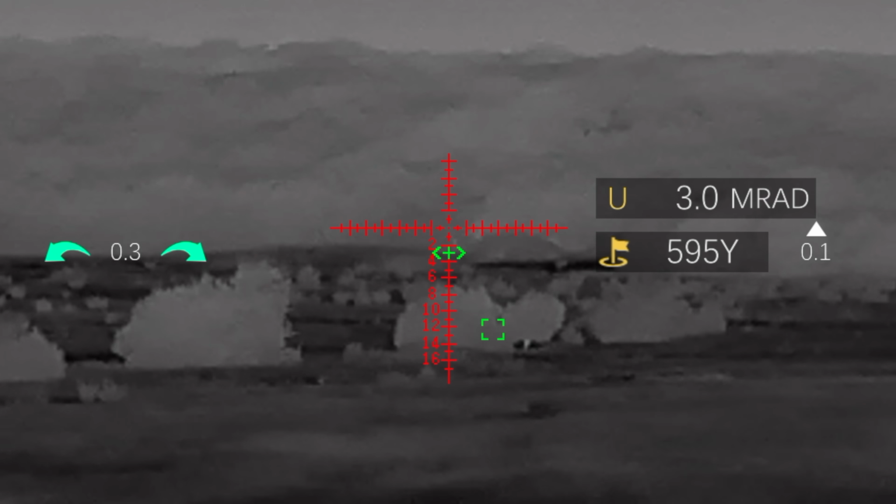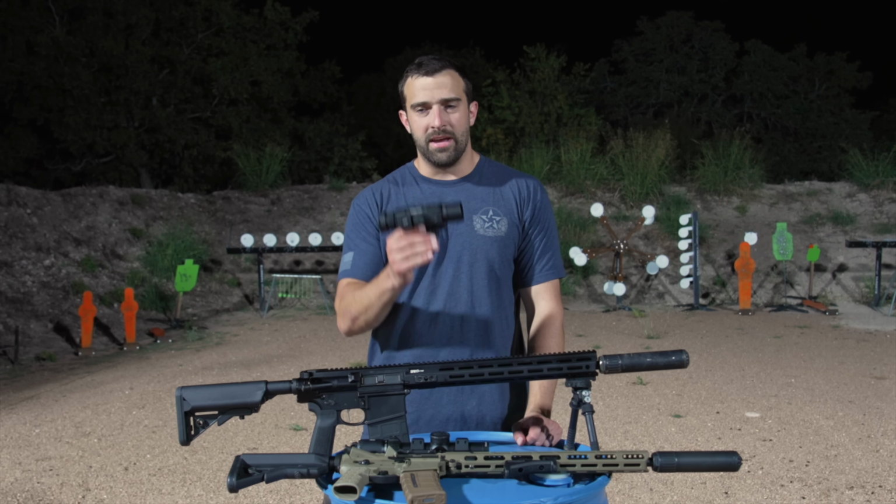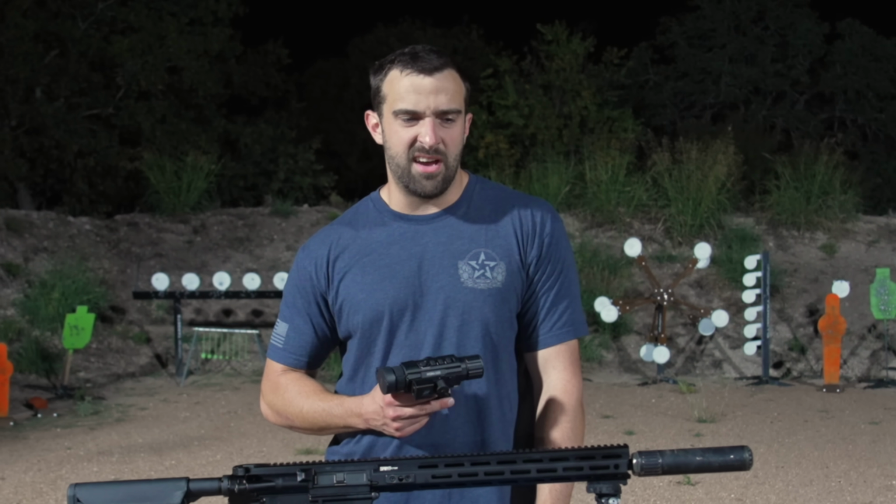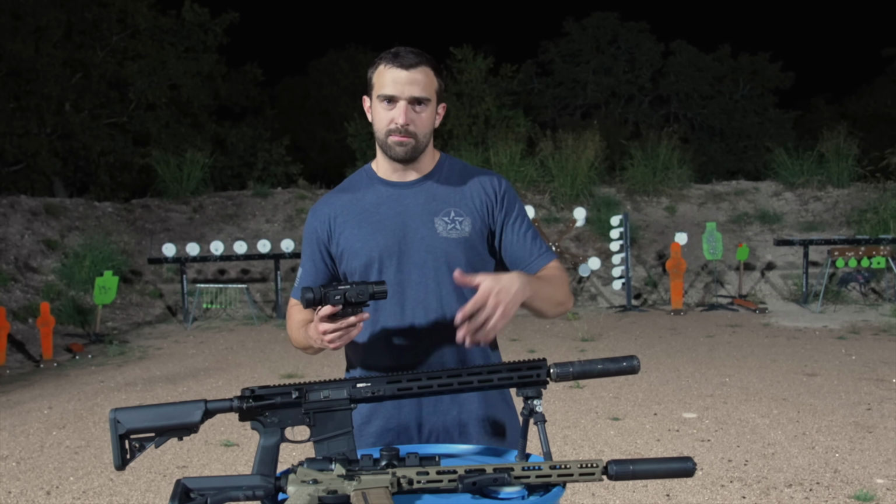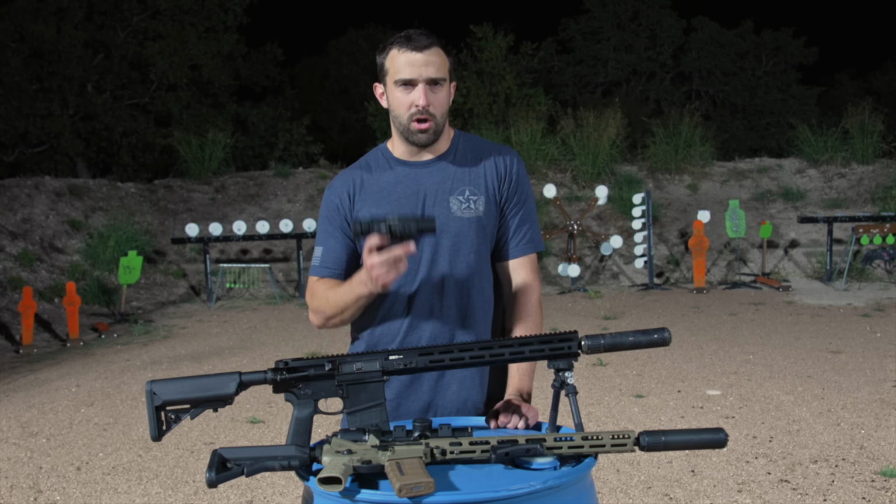The question is, is it necessary given it's a thermal? You're not going to be doing extreme long range with it anyway. I would say it depends on the purpose as well as the cartridge. Let's go with something that is big, heavy, slow, and subsonic, i.e. something really good for predator control. It could be a 300 Blackout or just anything really, 8.6 Blackout, whatever. Those things can pack a heavy punch, but they also drop very, very heavy.